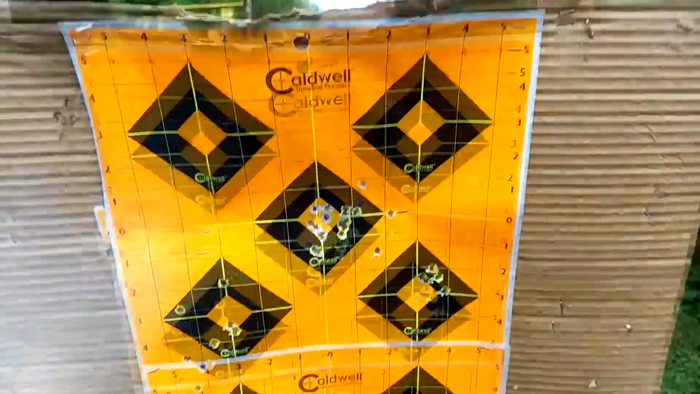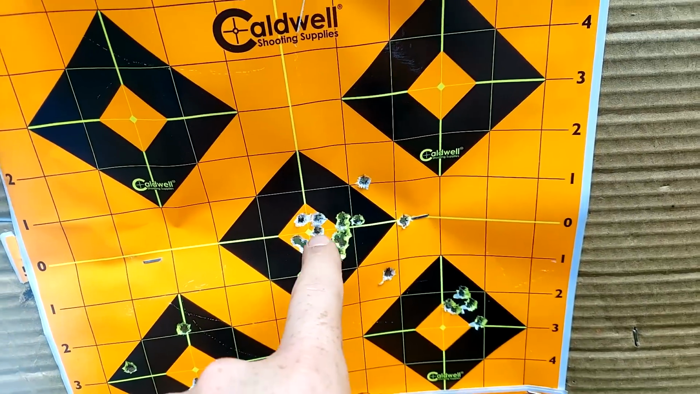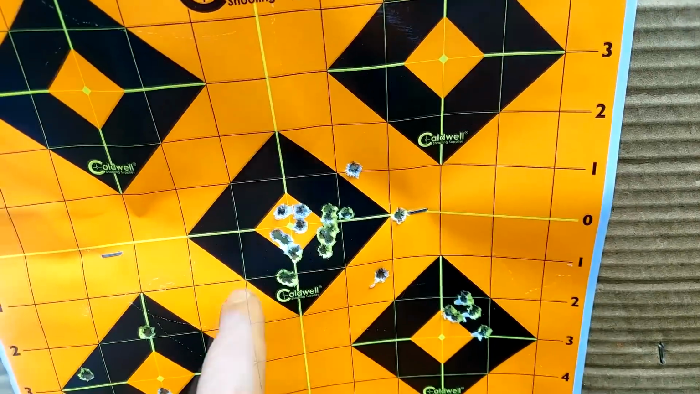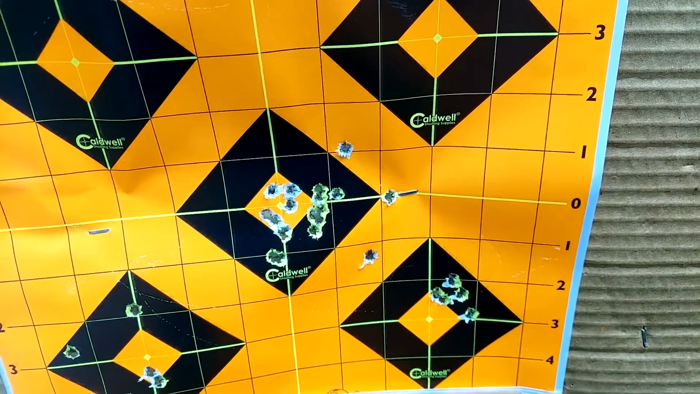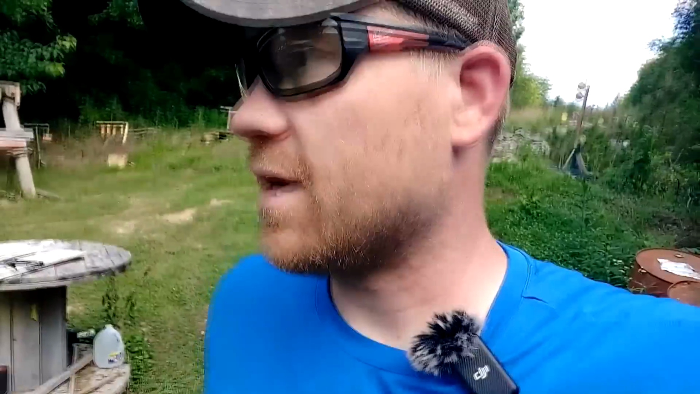So I just went back and wore this bullseye out. I was getting bullseyes, you know, going slow, and then I just sit there and did the whole mag. Boom, boom, boom, boom, boom. And yeah, we're dead on bullseye. But yeah, we're ready to rock, ready to go with that rig. Yeah, let me roll you in the footage of me actually on the scope.